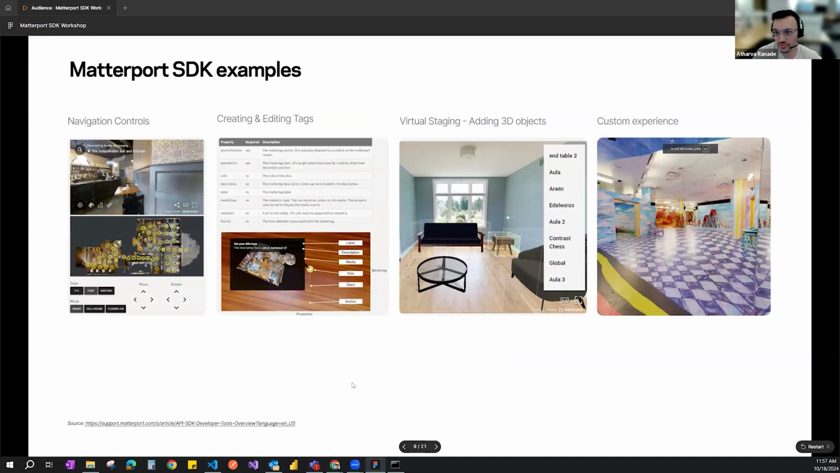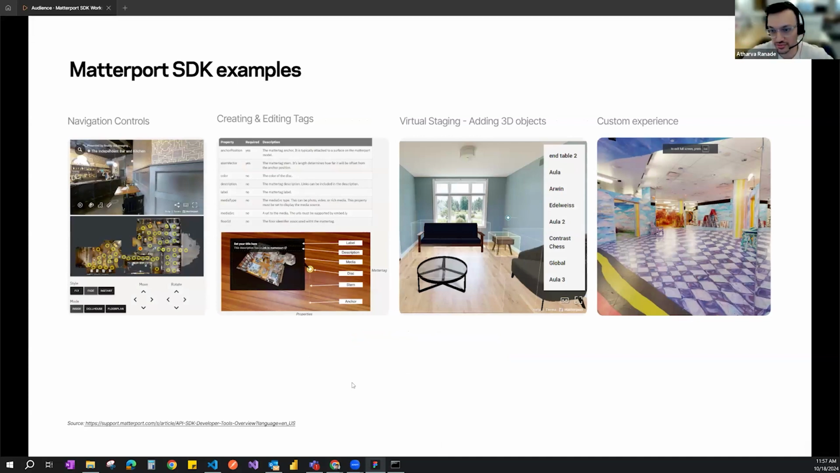So here are just a few SDK examples. As I mentioned, first is navigation control. You could have specific points on the map, and if you click on a yellow circle, it opens up the view. Creating and editing tags. This is something we will be doing today: how do you create a custom tag?